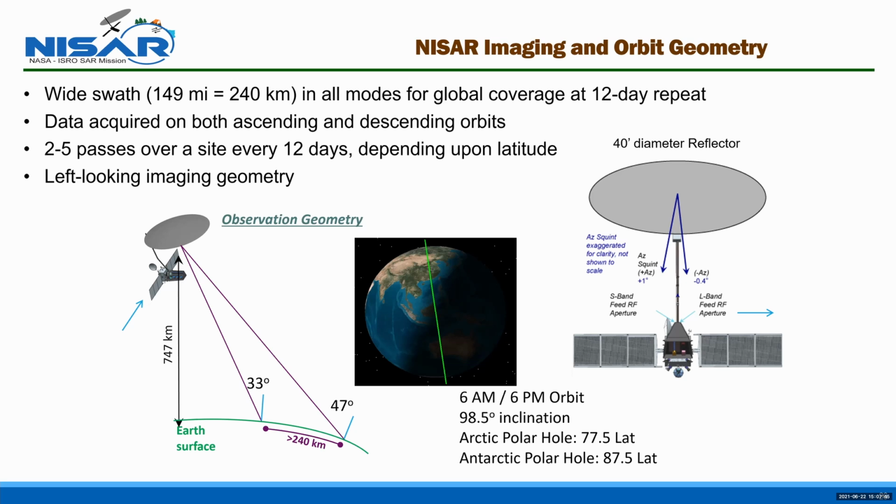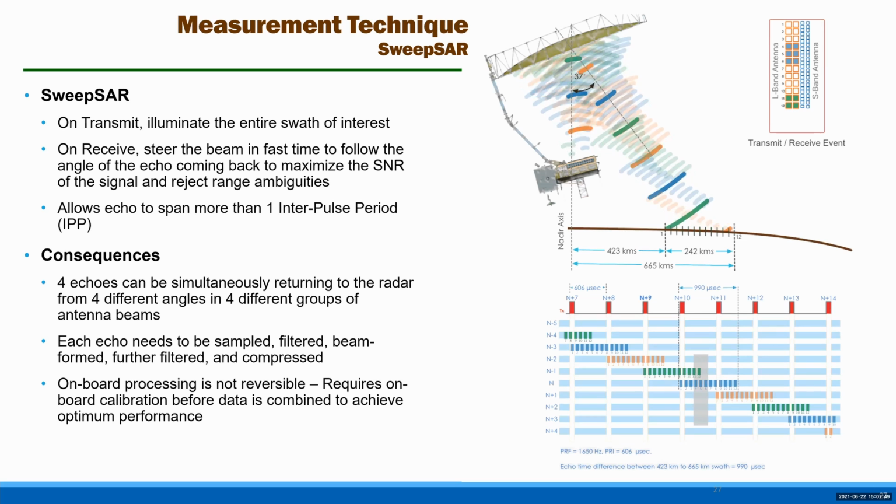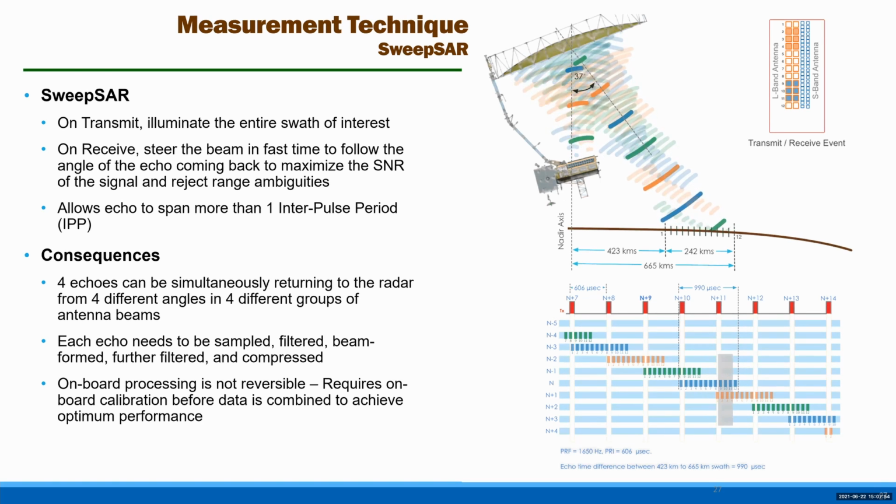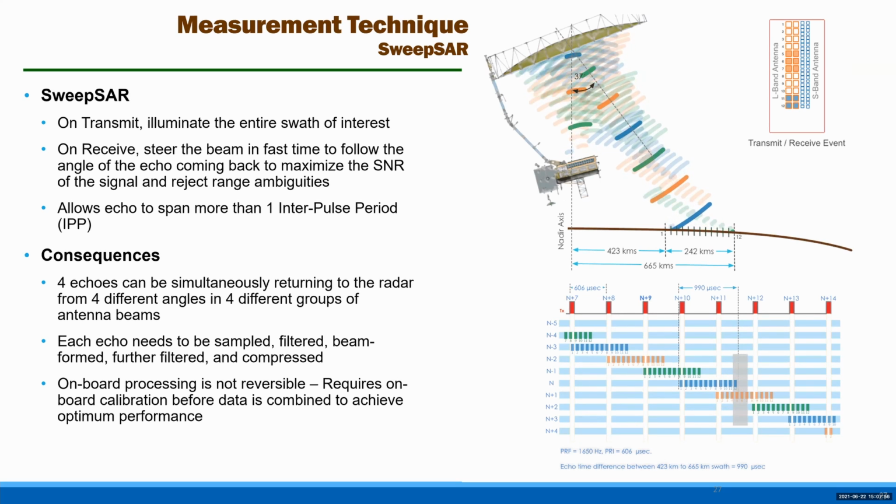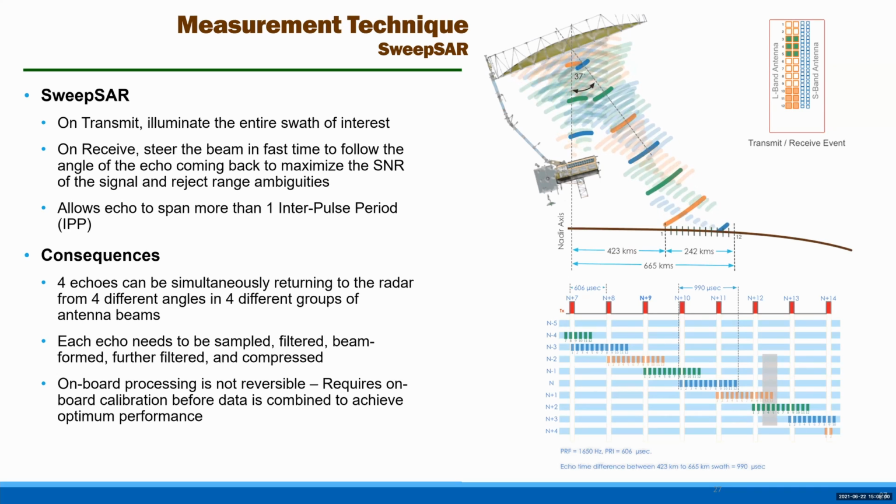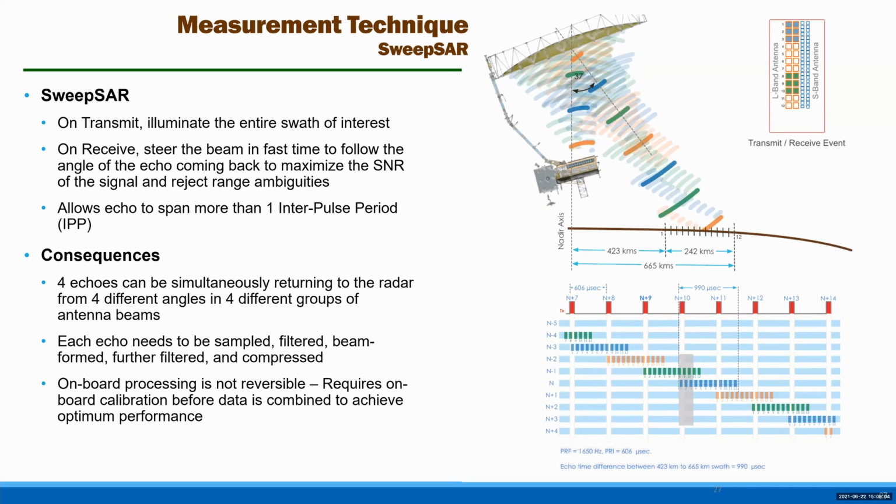Let's see, next slide. This is an animation showing the measurement technique. It's actually very difficult to get a 240-kilometer wide swath and measure the backscatter.